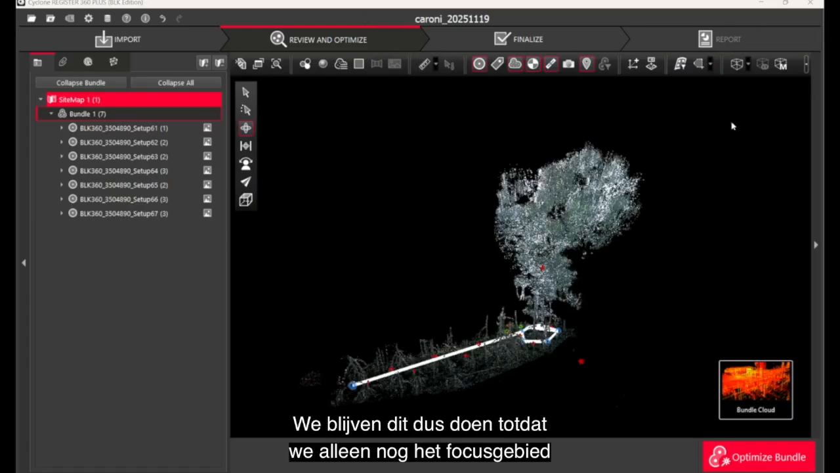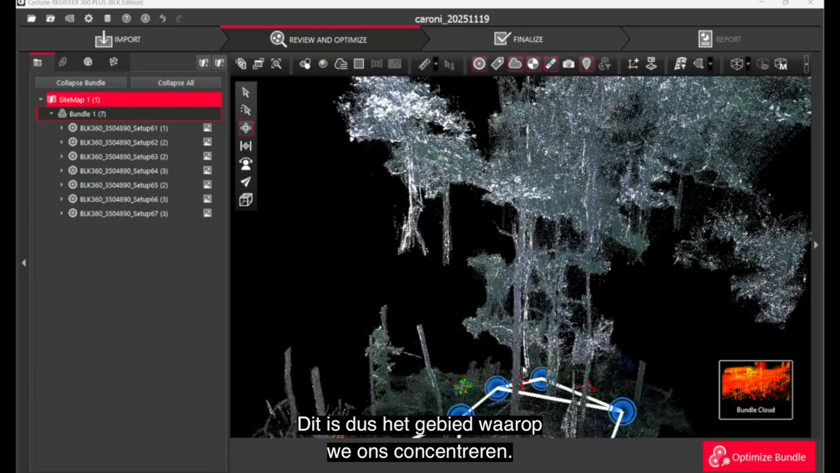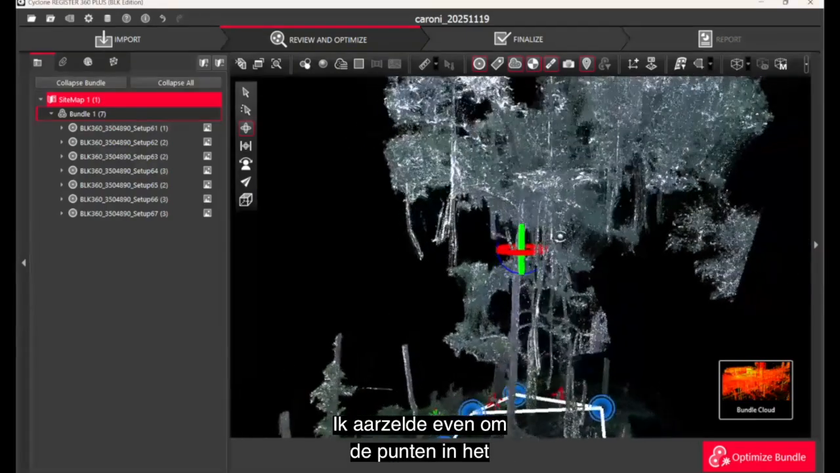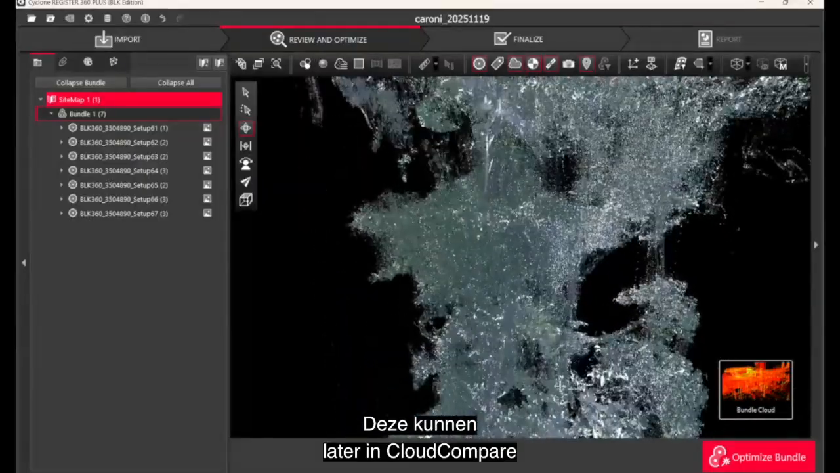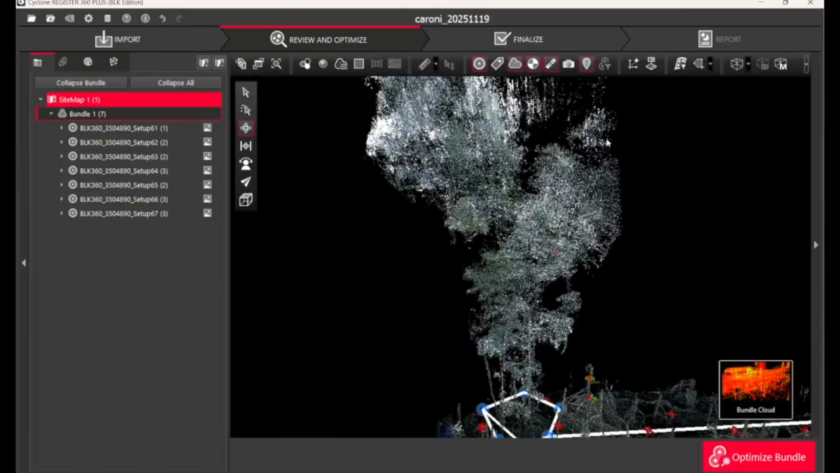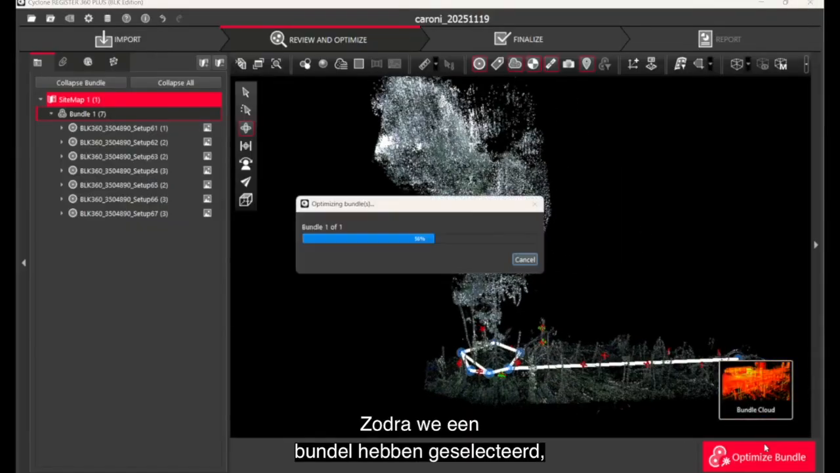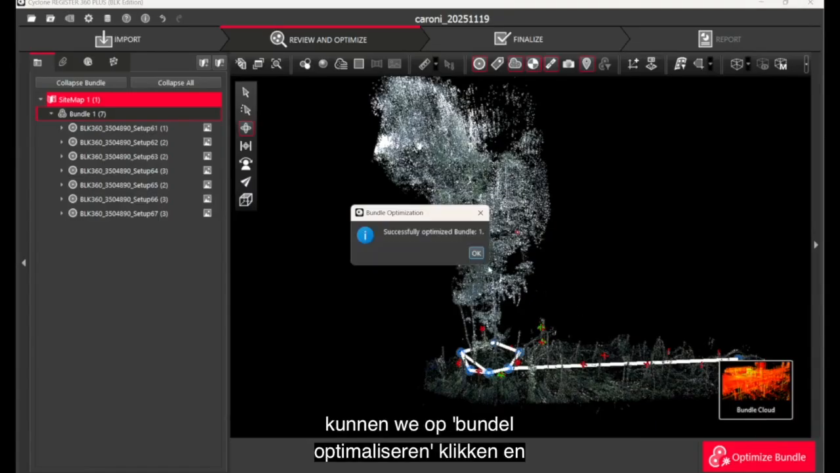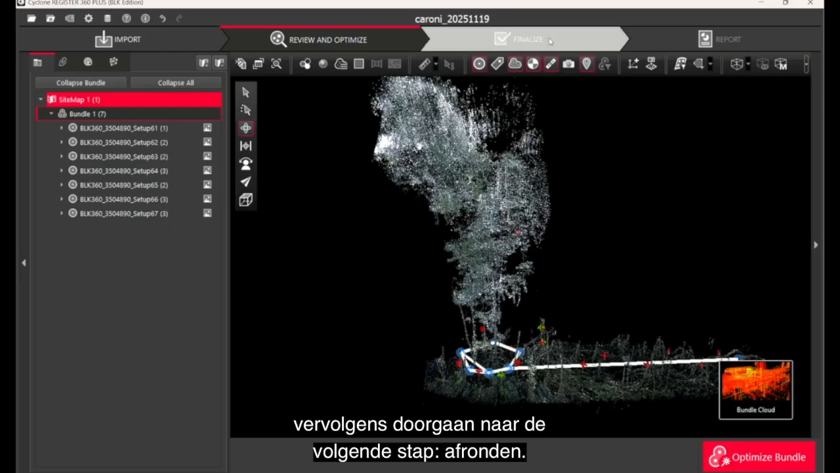So we keep doing this until we're left with just our focus tree area and our targets. So this is our focus tree area. I was a bit hesitant to delete the points in the canopy. These can be cleaned later in Cloud Compare. Once we have selected a bundle, we can click Optimize Bundle and then move on to the next step, which is finalize.